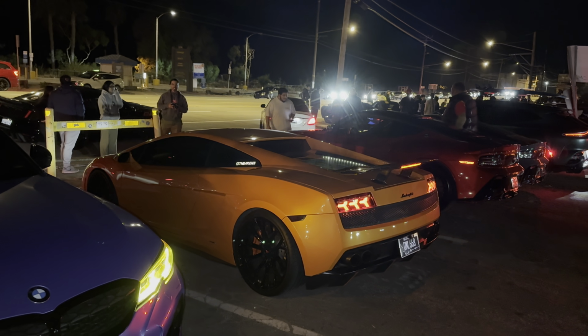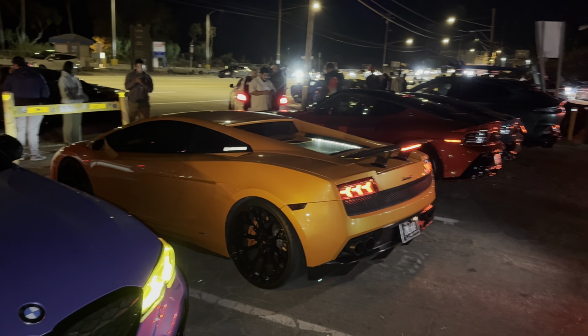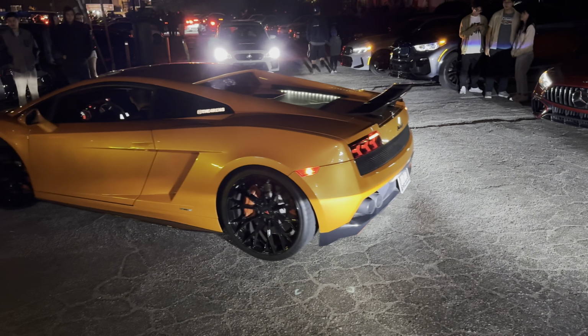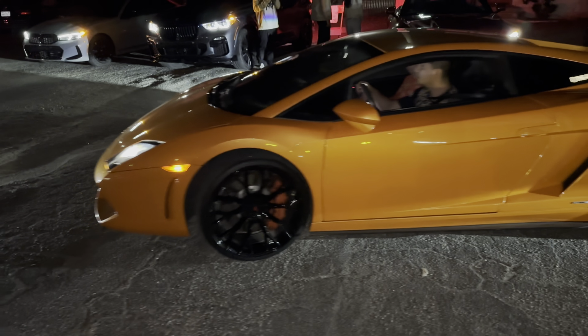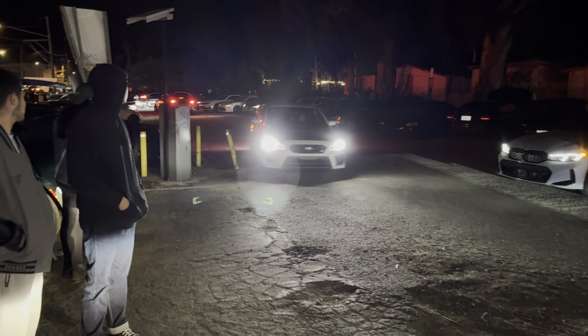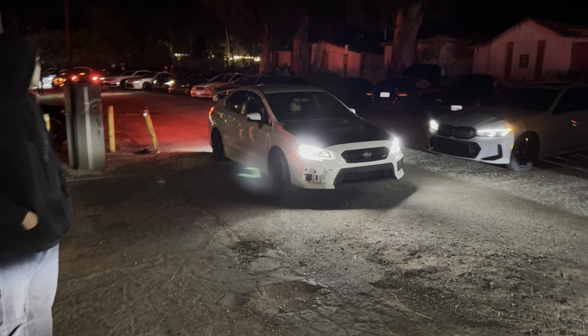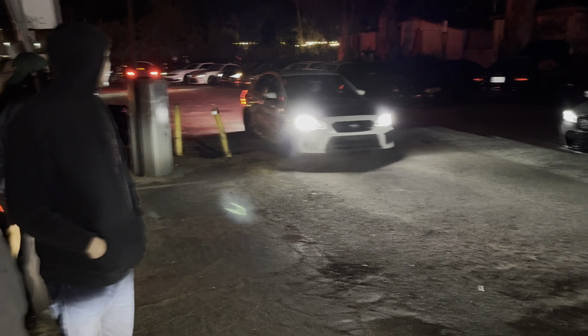Hey, what? Damn, not the Lambo. Lambo trying to back up. He said, don't hit him. Oh, shit. Oh, he didn't. Damn, he didn't see that. Boy, he just knocked off his whole shit.